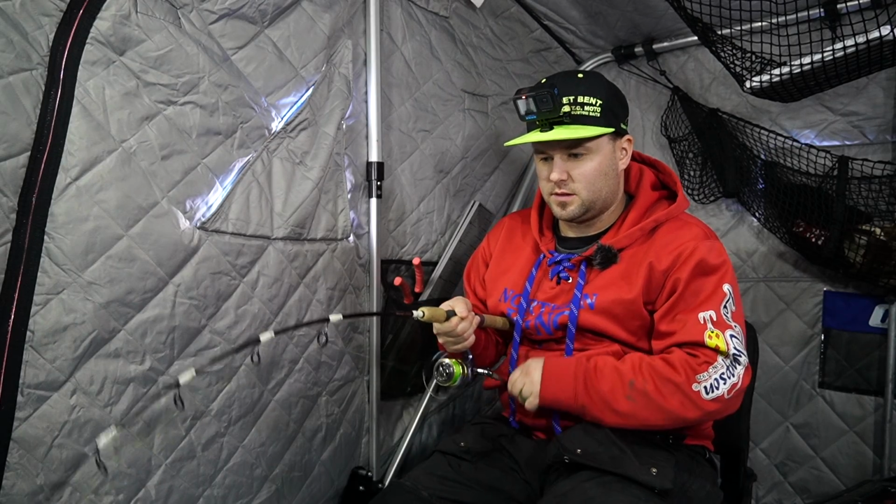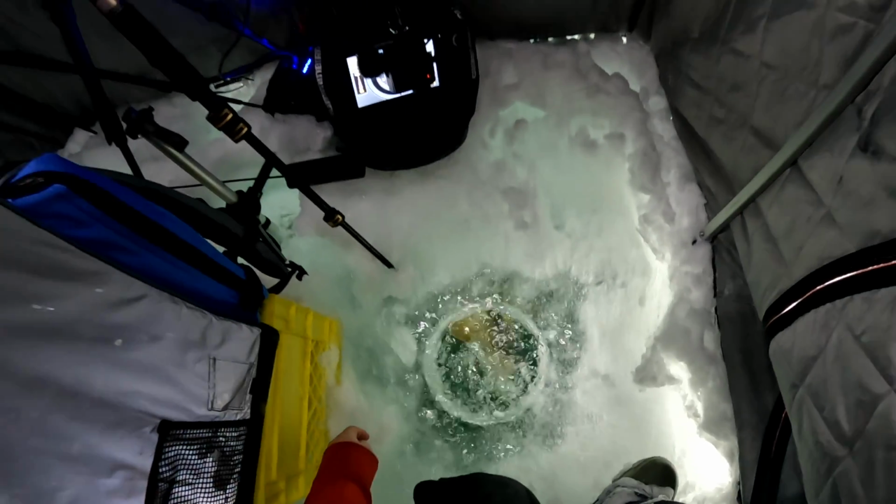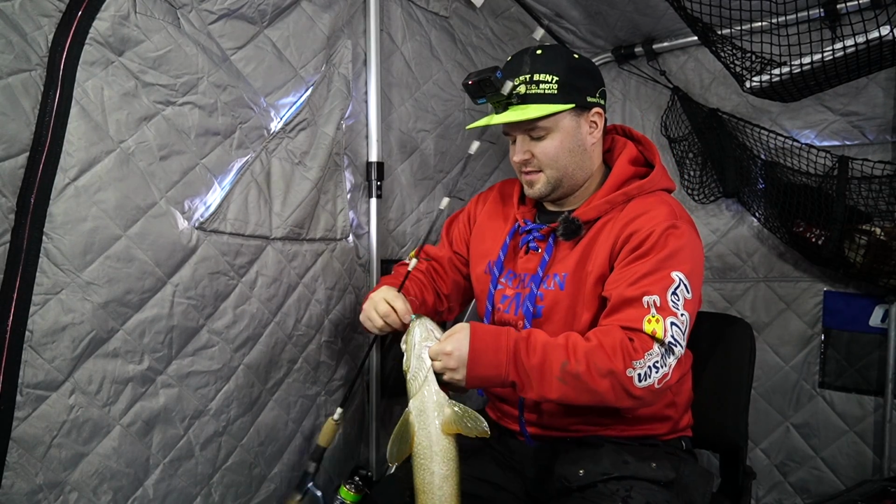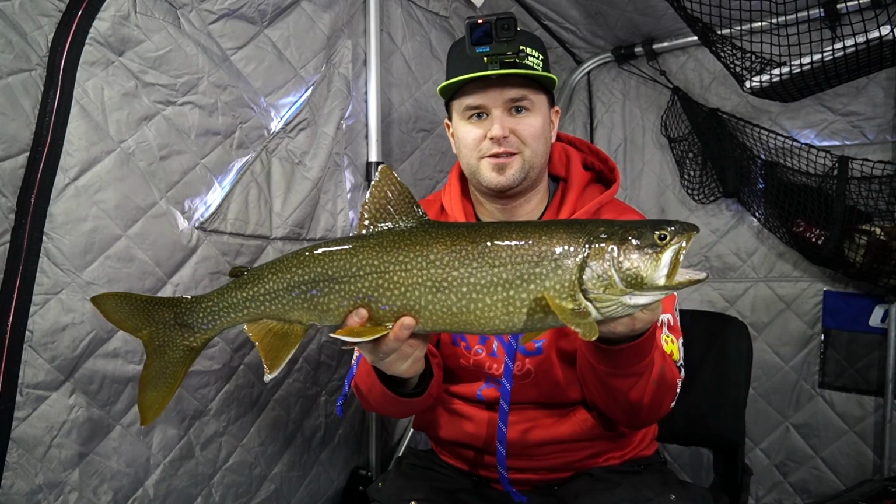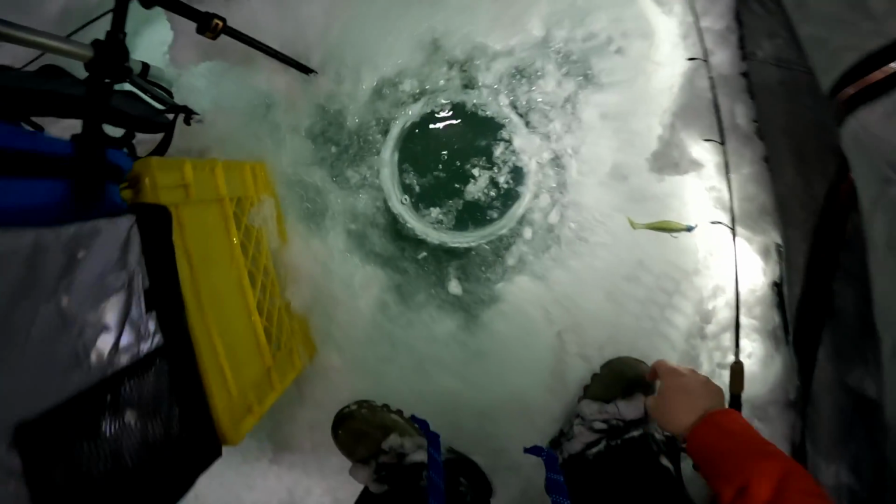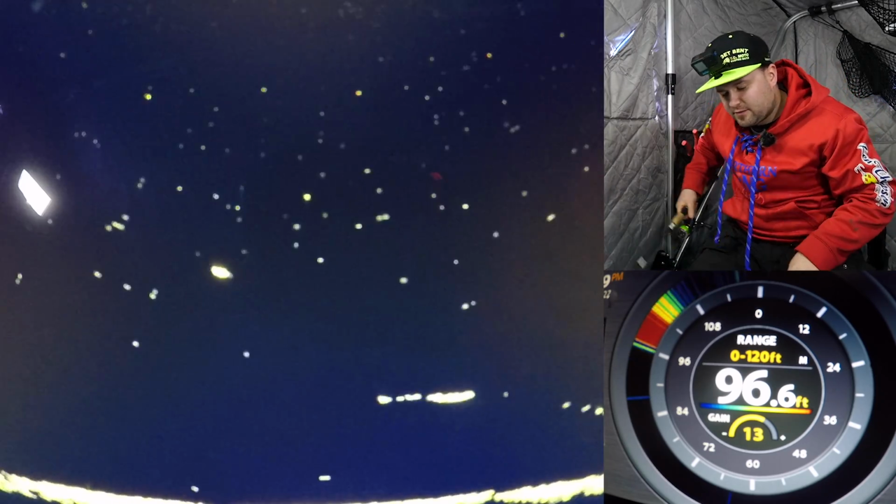Should be coming close here. Just the leader, so he's just under the ice here. That's a pretty long fish, but skinny. Get that hook popped out. Give you guys a quick look and we'll get this fish right back in the water. Let's drop back down and see if we can get that other one here.